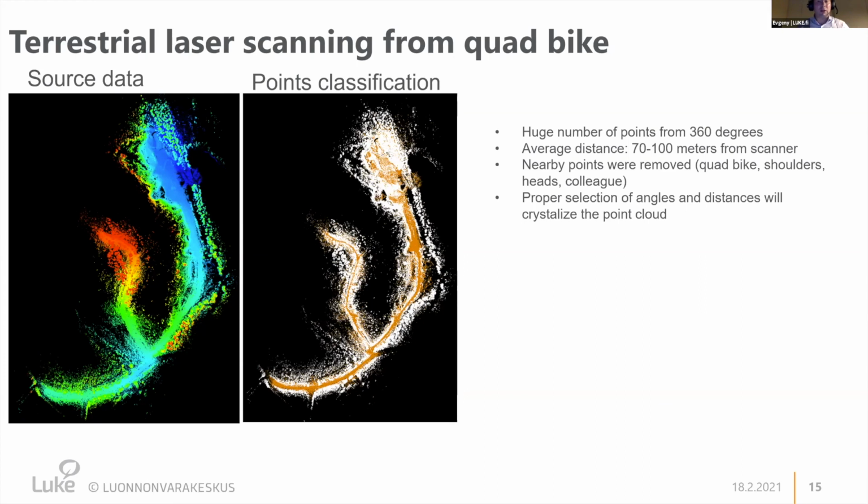Of course, we had some noise in the data, but this noise can be easily removed by filtering the distance. For example, sources of noise were the quad bike in the point cloud, shoulders, heads, or a colleague, or something like this. But by, for example, removing points which are very close to you, you can really reduce the amount of this noise. Then we could also play with the angles, because if you properly select the angles, you can crystallize the point cloud.